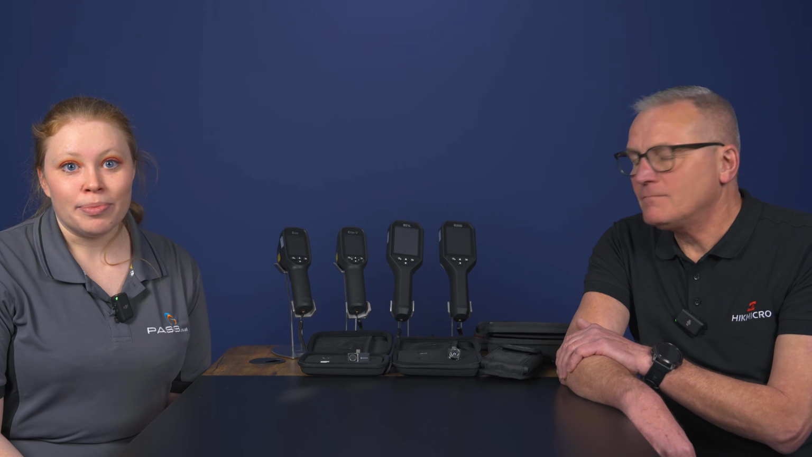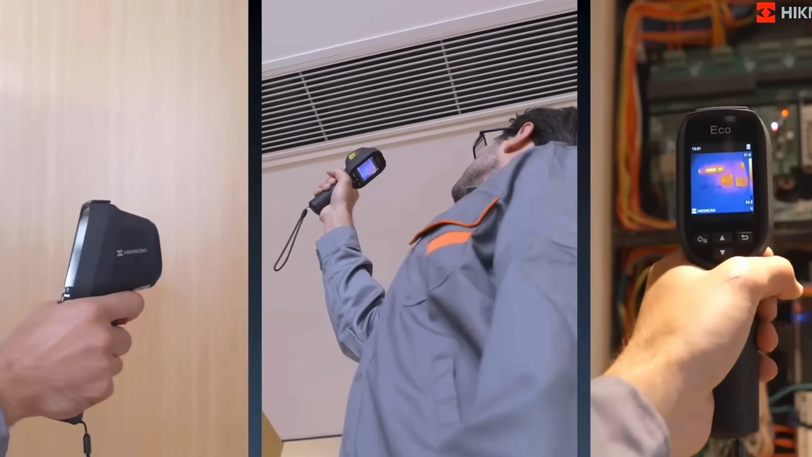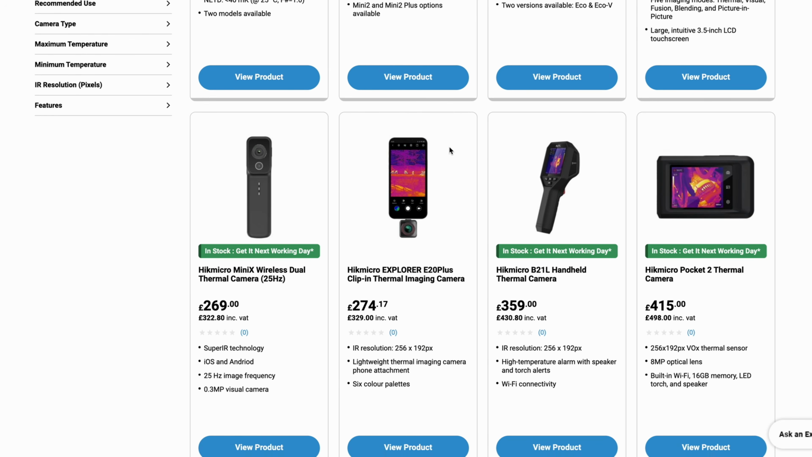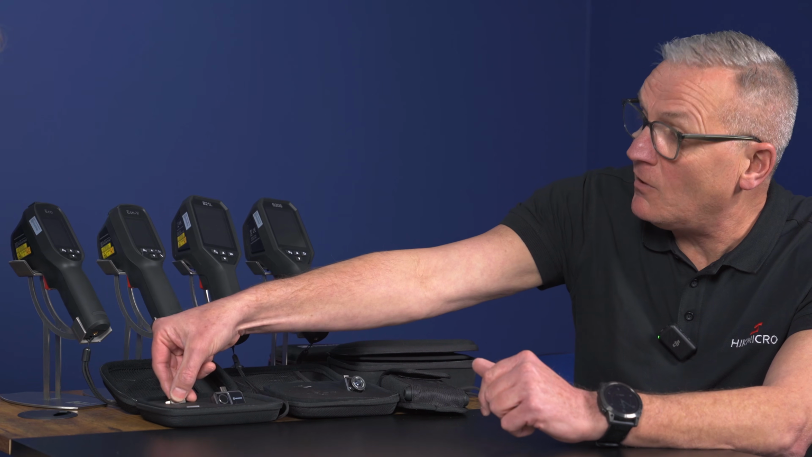By now, we all know the value of thermal imaging. You know, and I know, that thermal cameras make finding electrical, mechanical, or structural faults, to name a few, quicker and easier. But what's harder to know is which budget-friendly thermal camera is going to deliver value for your money. Thankfully, Andy Green, Hikmicro's Business Development Manager for the UK and Ireland, is here to take us through Hikmicro's best thermal cameras under £500.